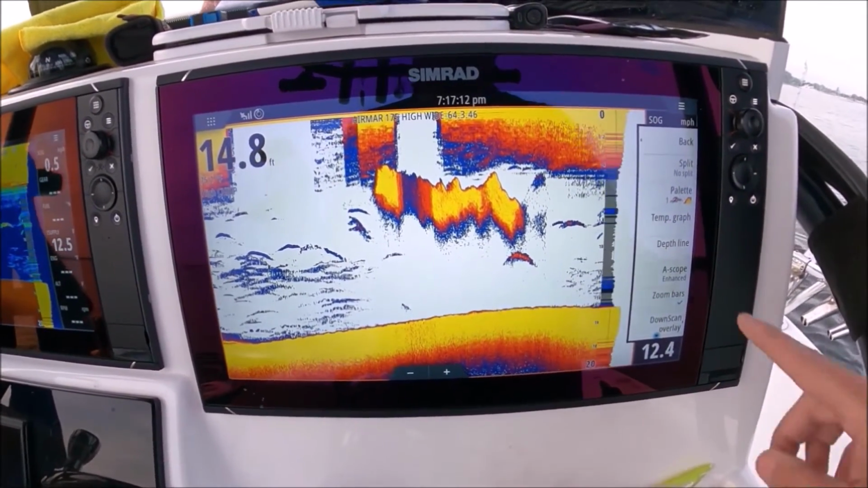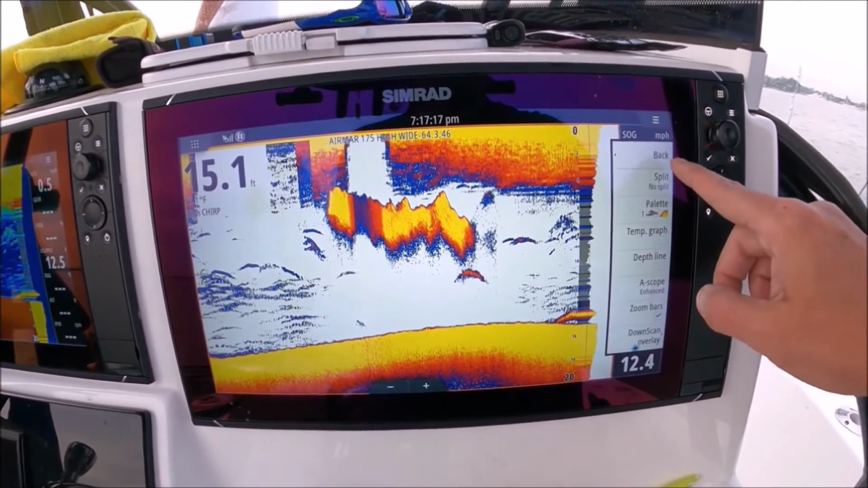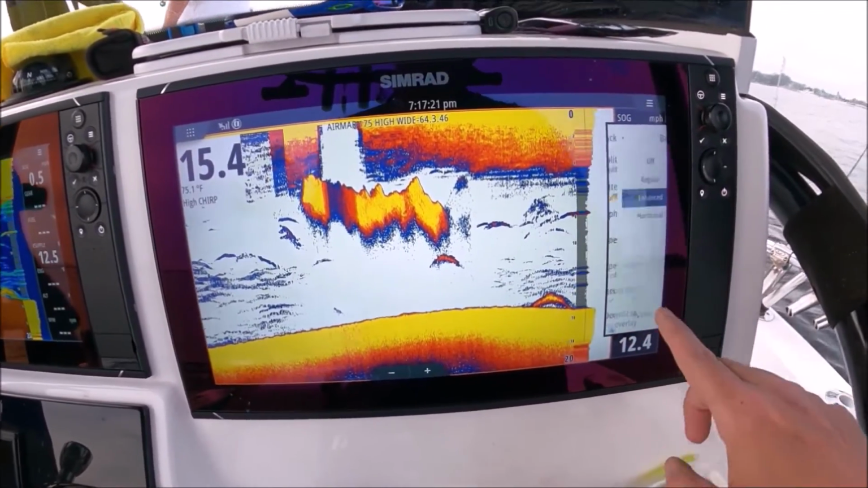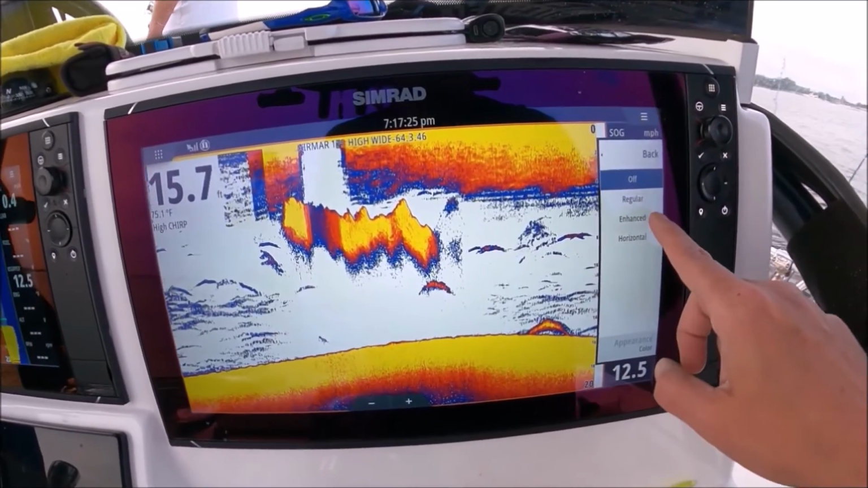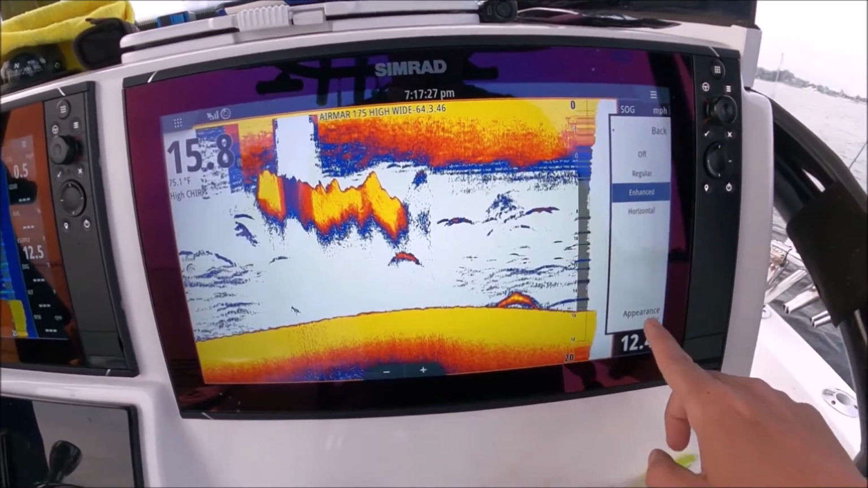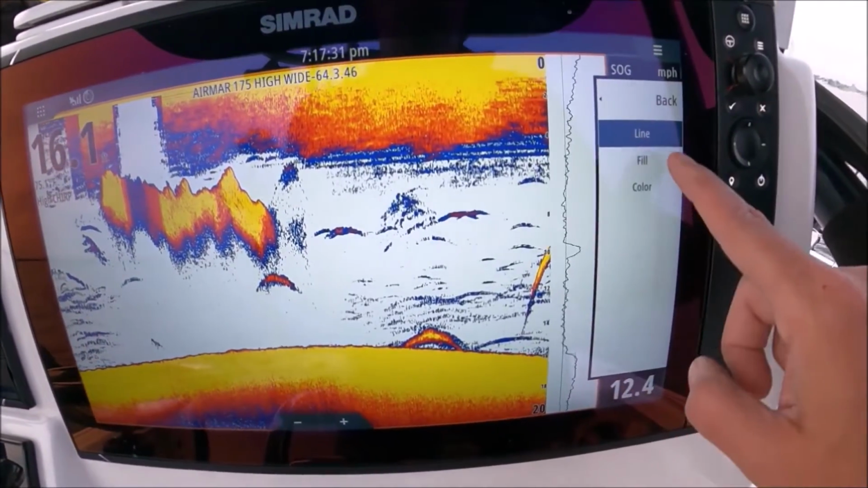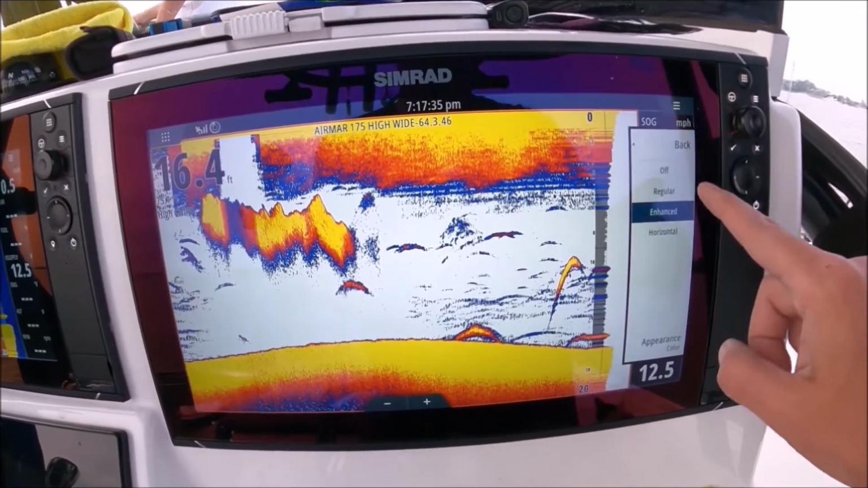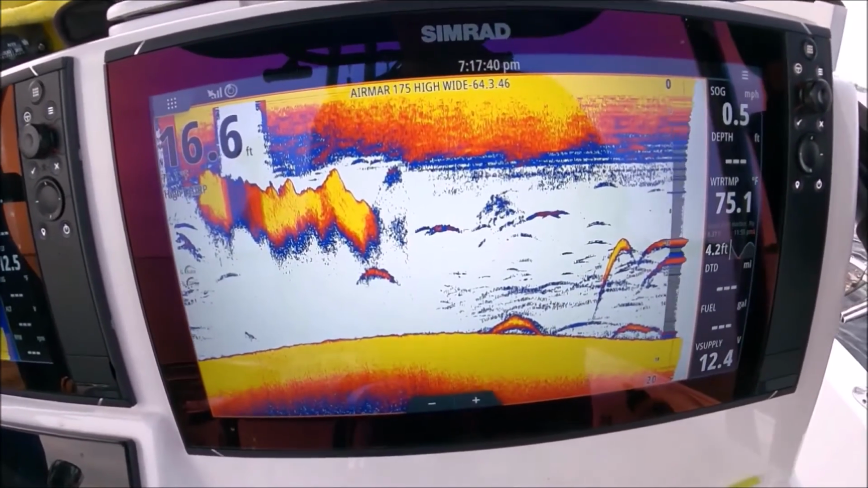Select the palette you like. I like the number 1 palette on here. This is your splits. A-scope is this bar right here. If you like your A-scope, that's what it looks like with no A-scope. I like the enhanced and appearance color. If it is line, it looks like that. If it's fill, it looks like that. I like color. And that is how you basically set up your fish finder to look fantastic.